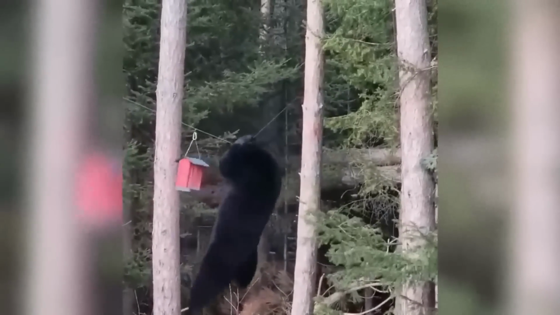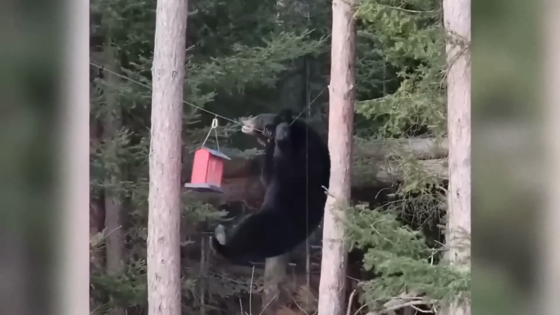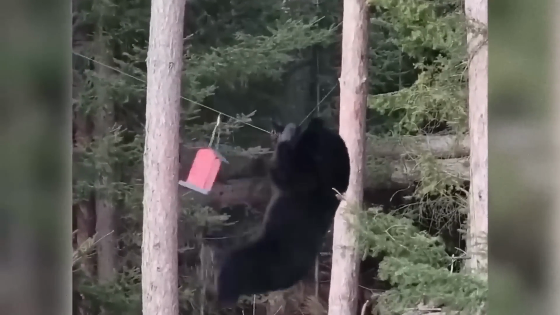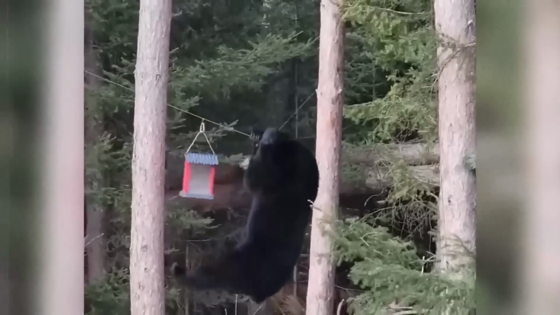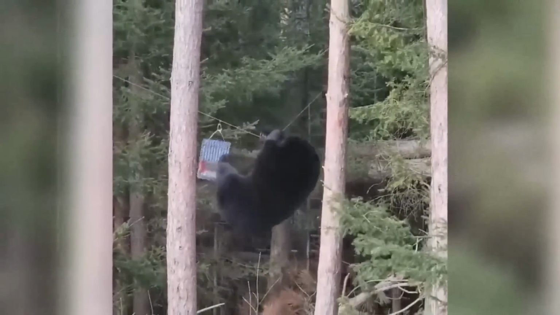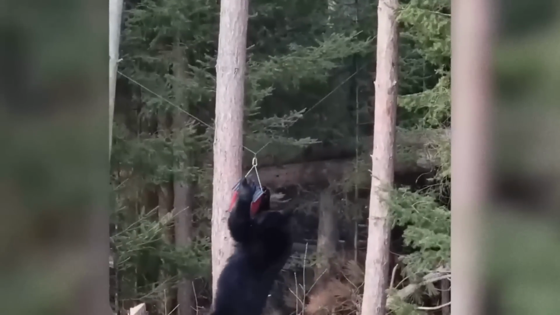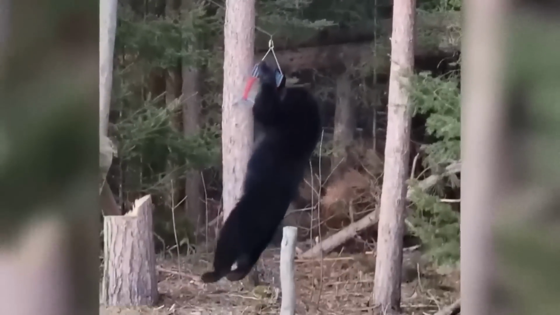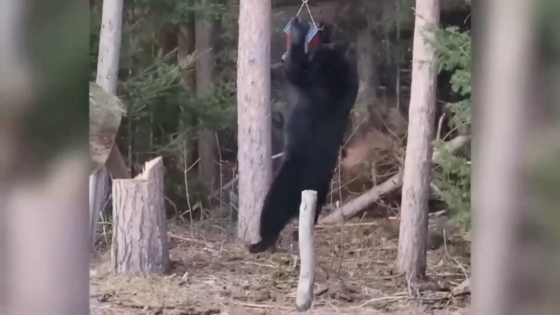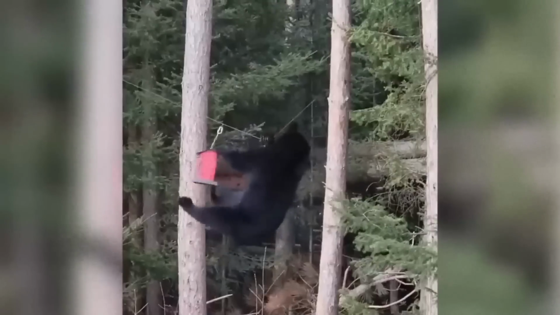But yeah, I'm actually pretty impressed by this. It really shows how strong these bears are, too. After a few hilarious attempts to balance itself, he comes crashing on down to the ground. Hopefully he's not feeling very defeated, but that guy was pretty determined, man. There must have been some peanut butter in there or something. Great capture.